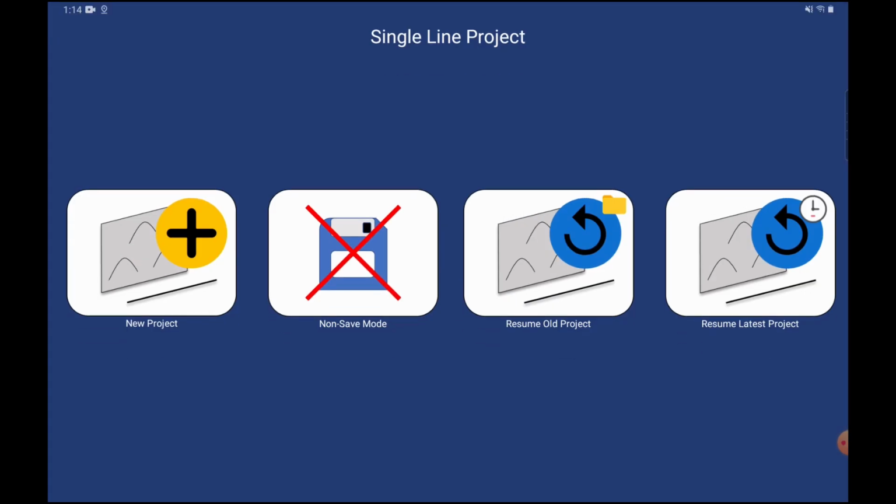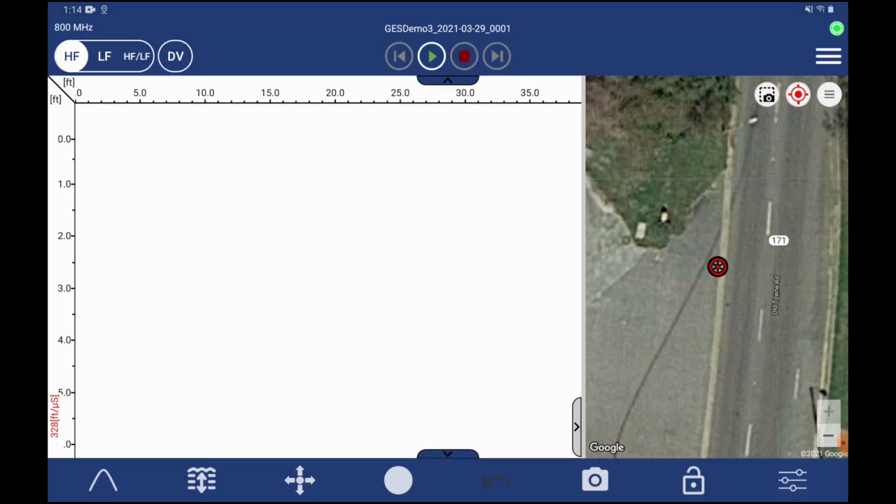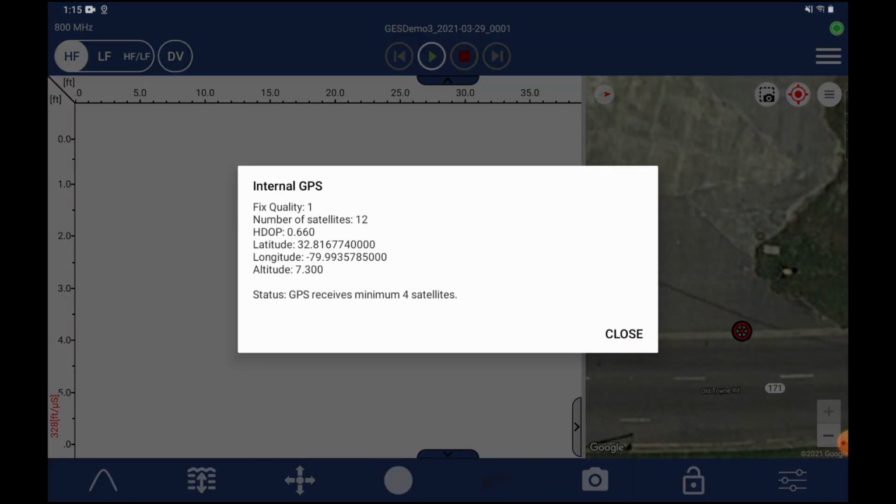So we're going to go ahead and start and name a project. I'm going to call it GES Demo 3. You do have the option to add the date to the project name. And then this screen pops up. So you've got your map on the right, and then when we hit this button in the top right corner, the GPS statistics come up.